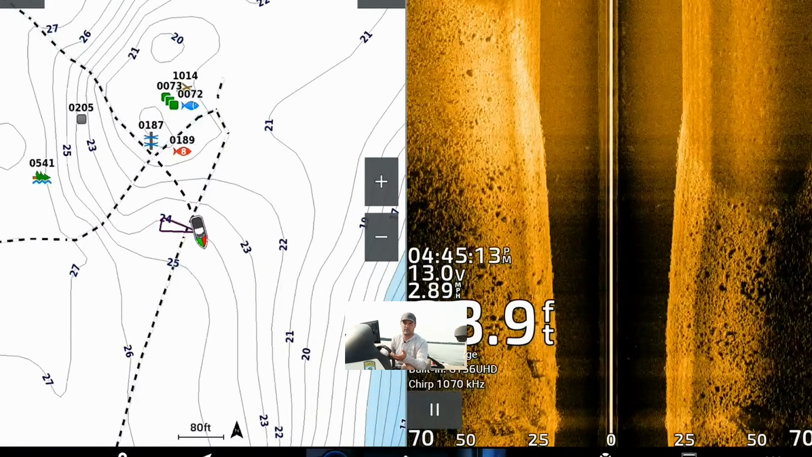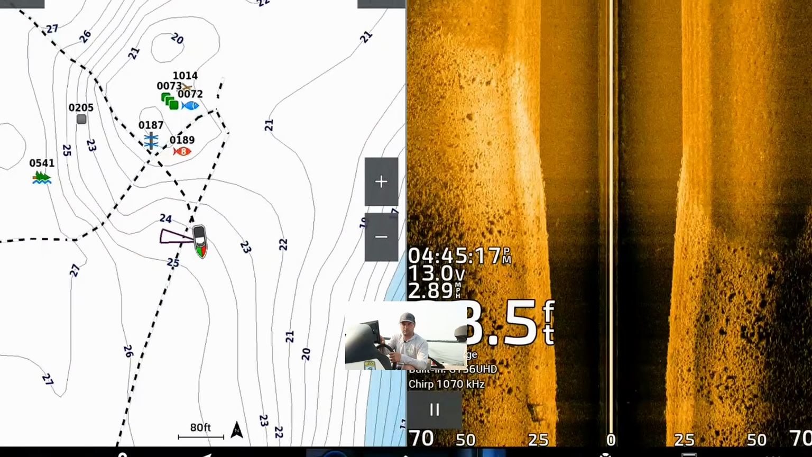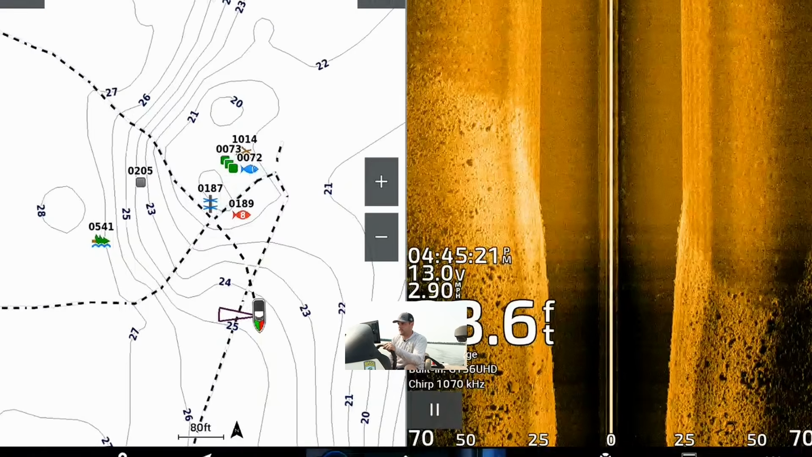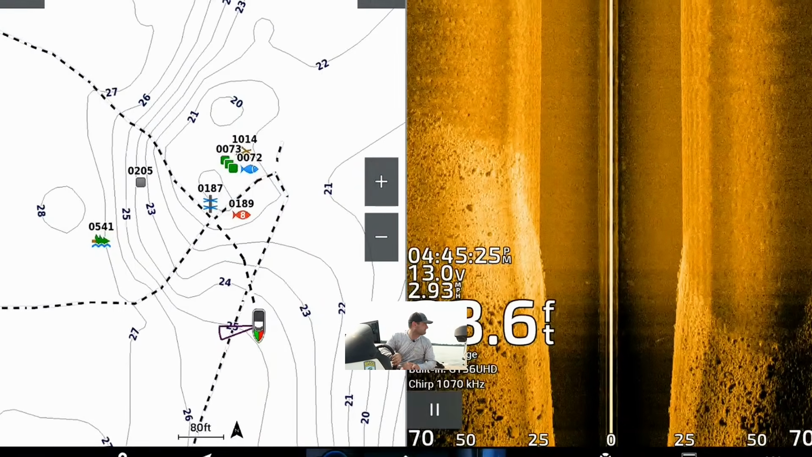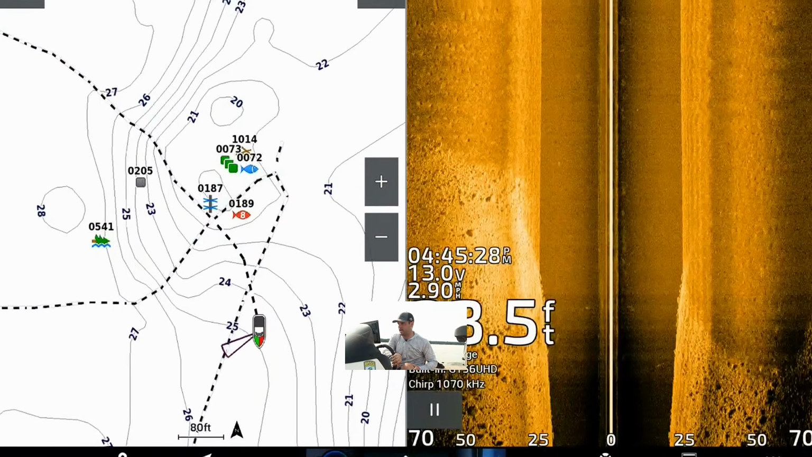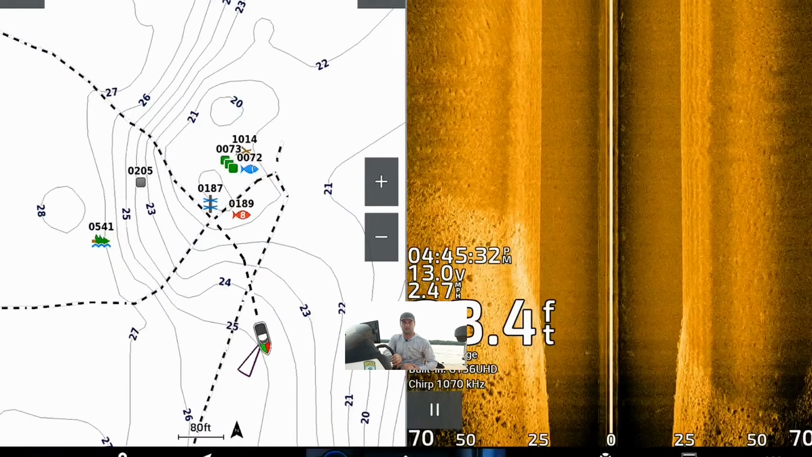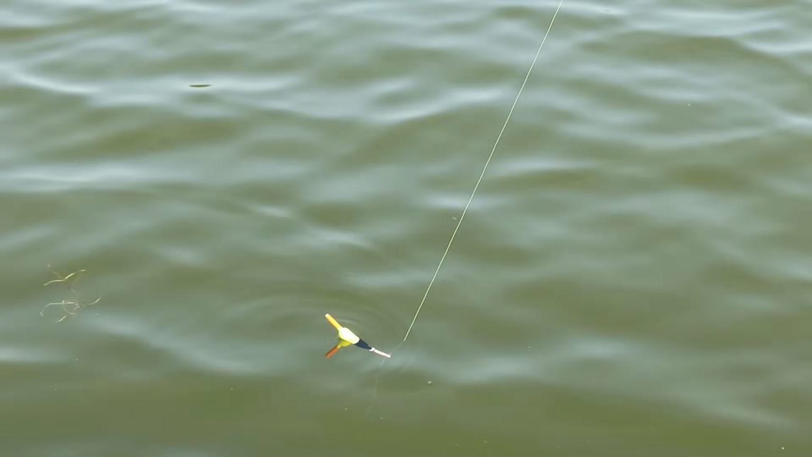If you're fishing a lot of those reservoirs in the mid-south, a lot of people will drop brush piles right on these inside or outside turns. On this lake, they tend to drop right on top of the point. So we're going to circle back and get on top of that brush pile, see if we can catch half a dozen fish and fry them up.